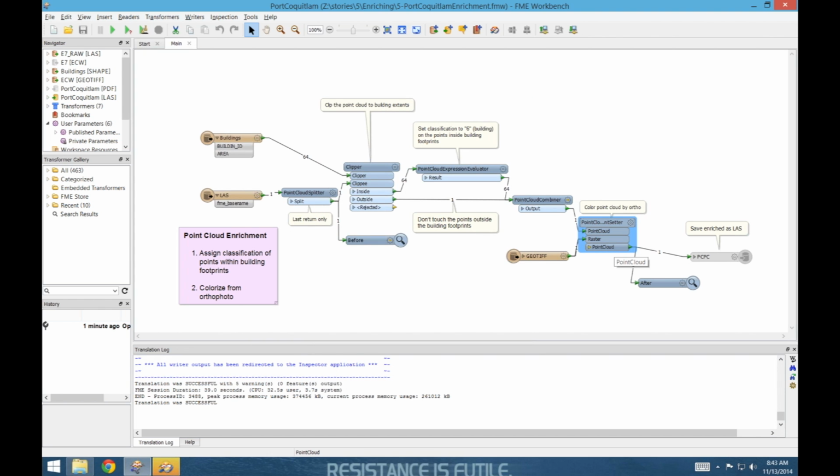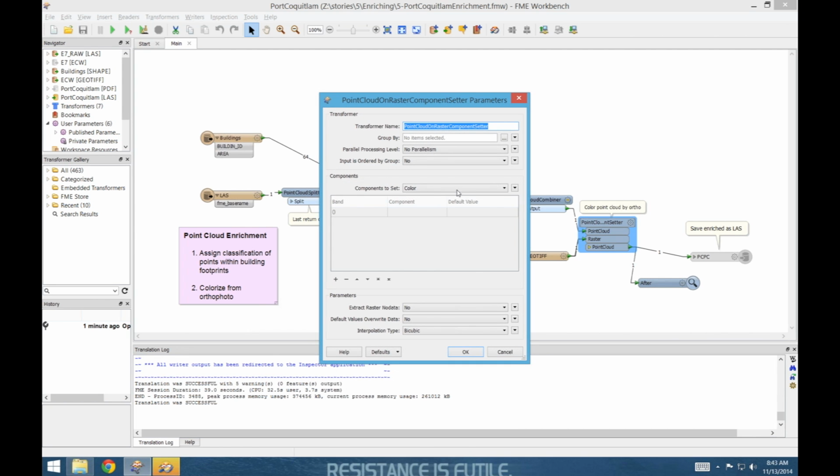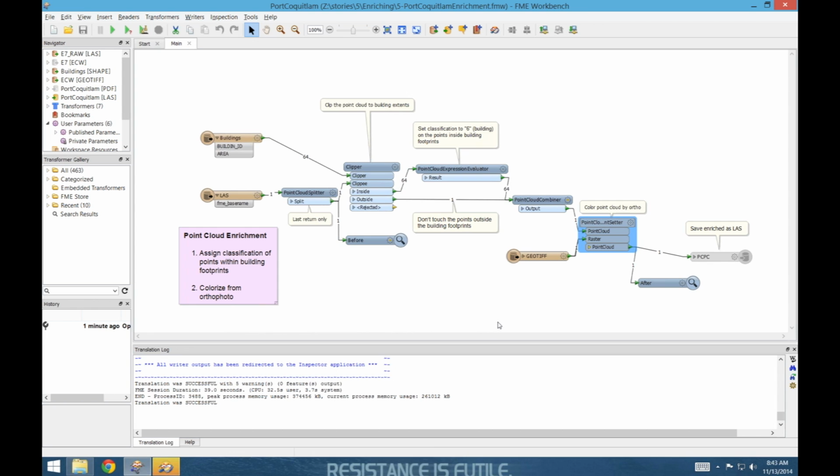So whenever a point falls over a pixel, we just look at that pixel's RGB value and assign it to the point. Yes. Could you open that transformer again and change this parameter, to show that you can not only set the color, you can set just about anything? You can have a raster, for example, with some zoning, and you can set your point cloud components to zones or anything. Yes. Basically, we're making the point cloud richer. That's why it's called enrichment, I guess.